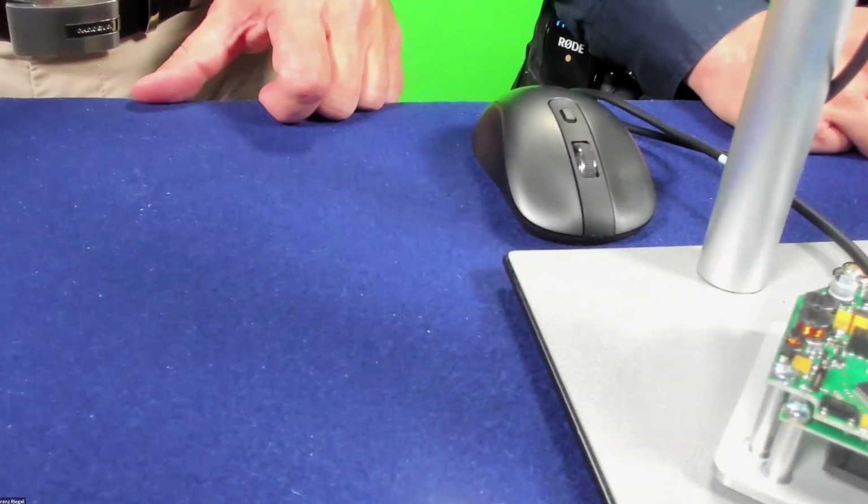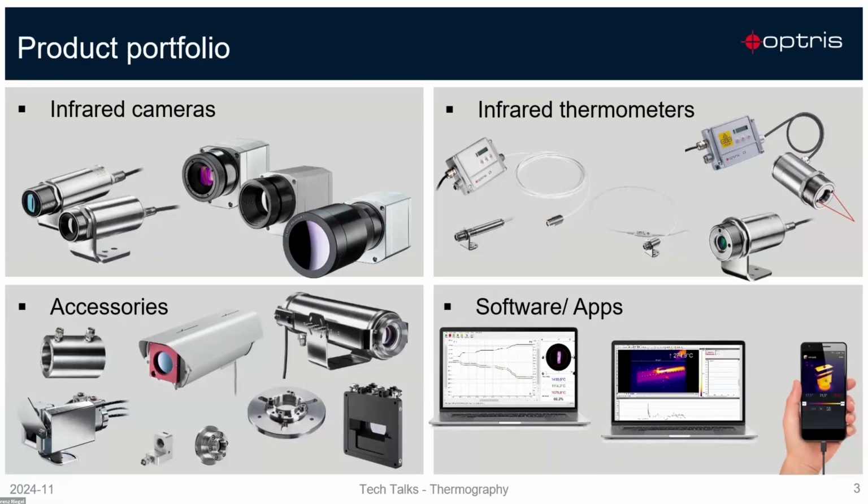For all types of cameras, we provide different resolutions, optics, and temperature ranges, and also different spectral ranges for different applications. The advantage of the infrared cameras is that you get a complete thermal image, so you can see the temperature distribution on your object. You can also create temperature profile lines, use hot and cold spot detection, and create different measure areas where you can check the temperature in different locations.